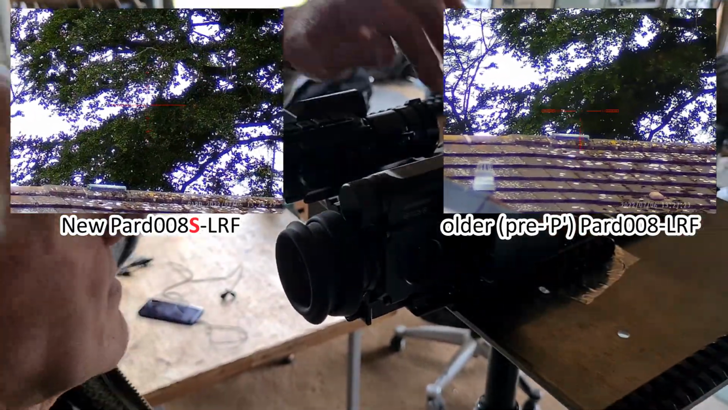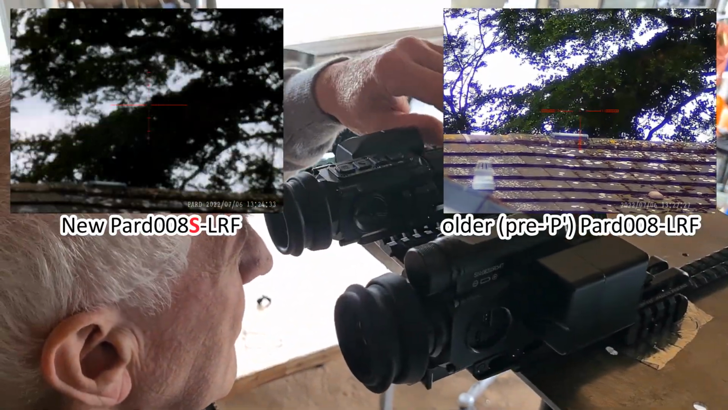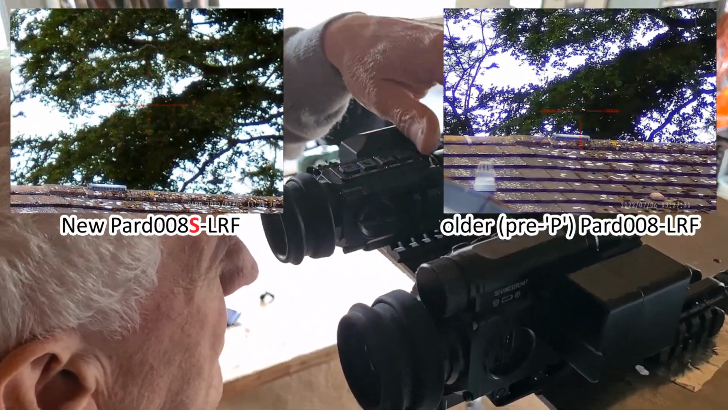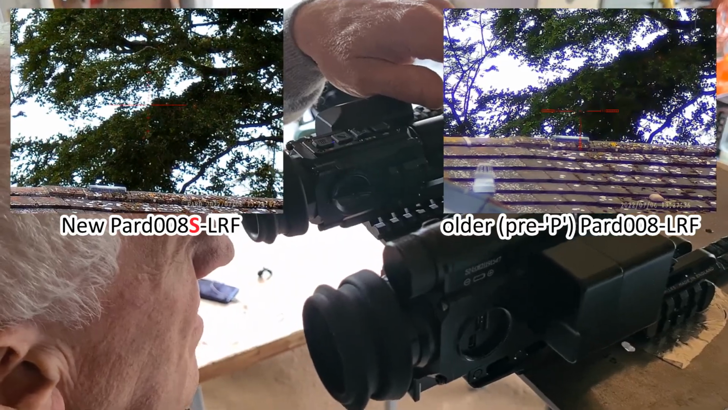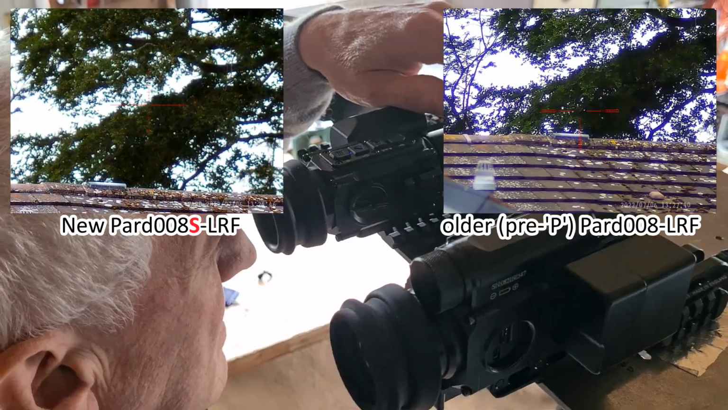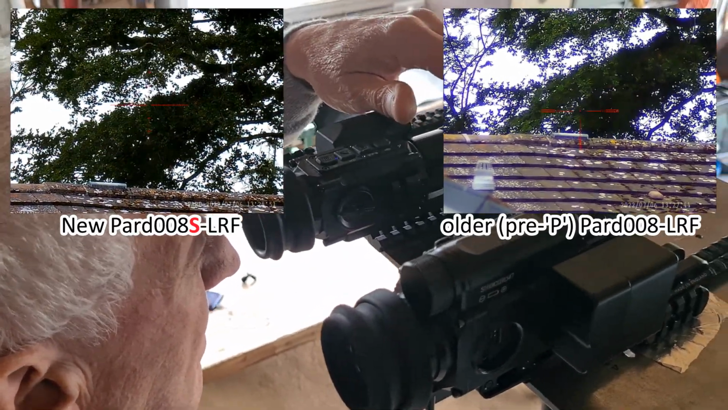The adjustable iris on the Pard on the left, the 008S, can you just have an eyeball from the front and double check that the iris is fully open? Yeah, all the way there, yeah. Yeah, it was, wasn't it? Cool. Oh, you're testing how much the iris affects it. That's something I've not had a chance to do yet.